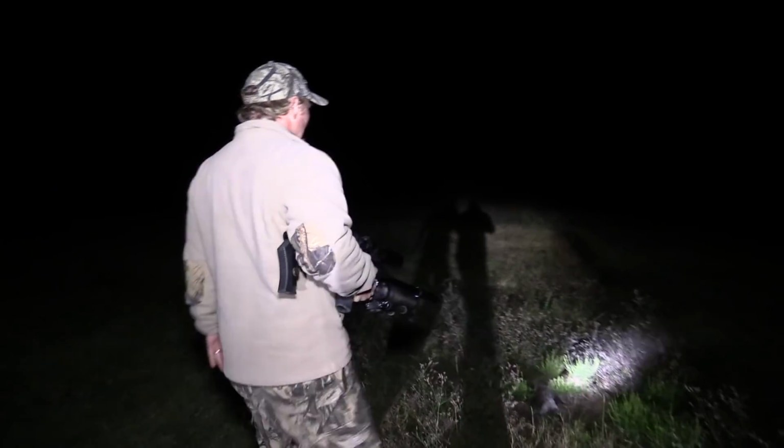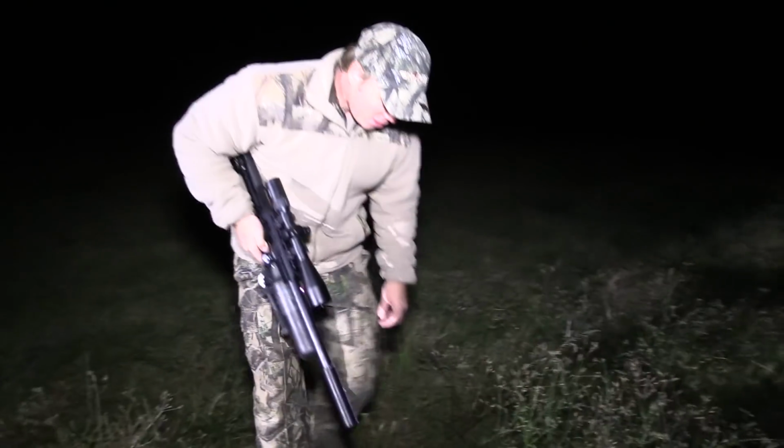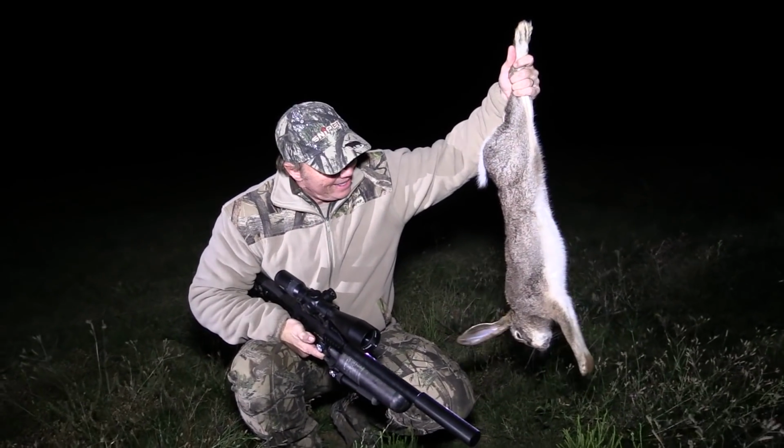Finally, one of the hares keeps still long enough for Rich to take a shot. There he is. There we go. Very nice. He's really nice and big, eh? Lovely, lovely scrub here. Very cool.